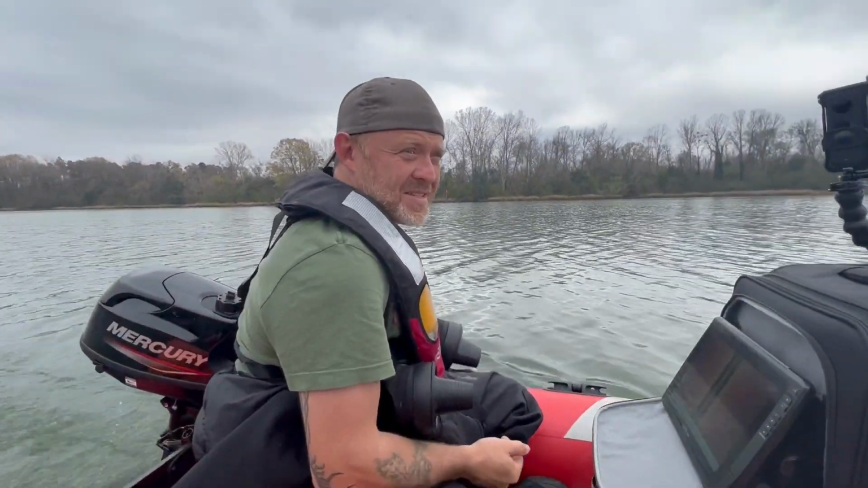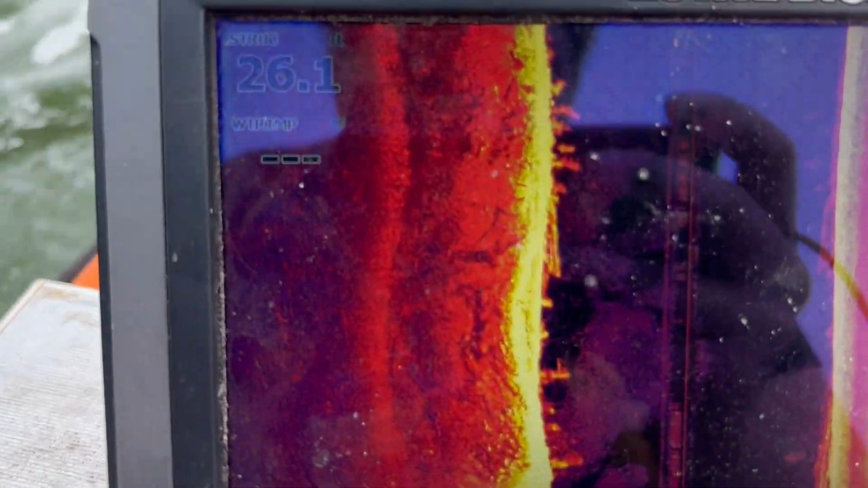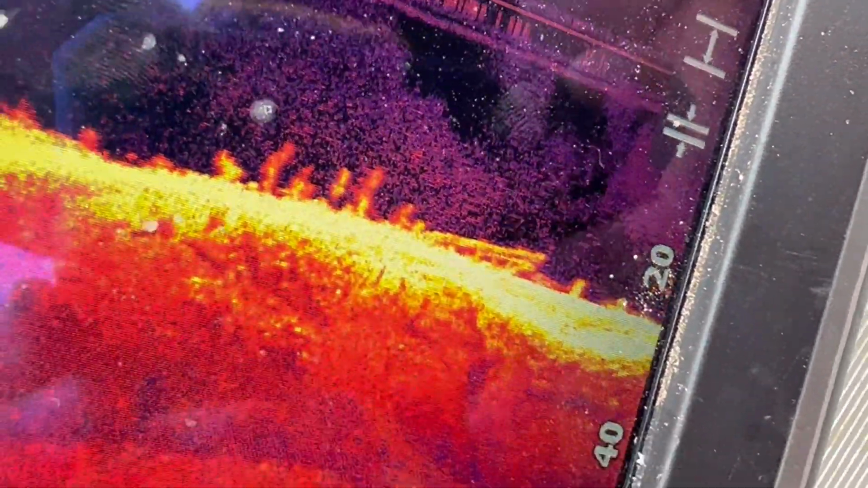Sonar's fun to me, so I could be out here all day. Well, yours is a little better than mine. That looks just like a boat. You know, it's sideways, so it'd be more like this. But I am pretty sure that is an old boat that's sunk. It's got the perfect shape.